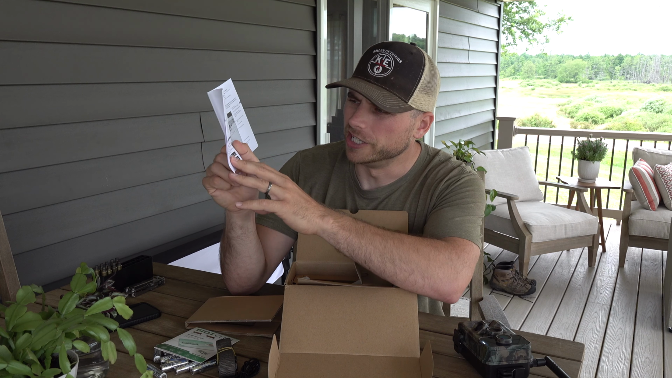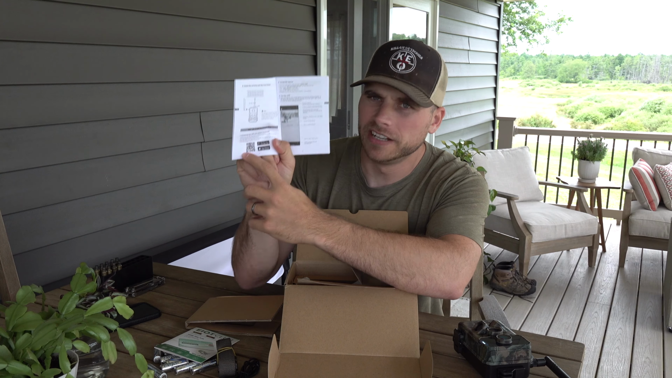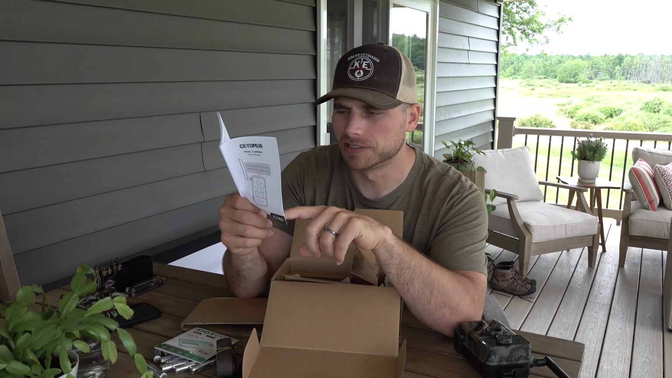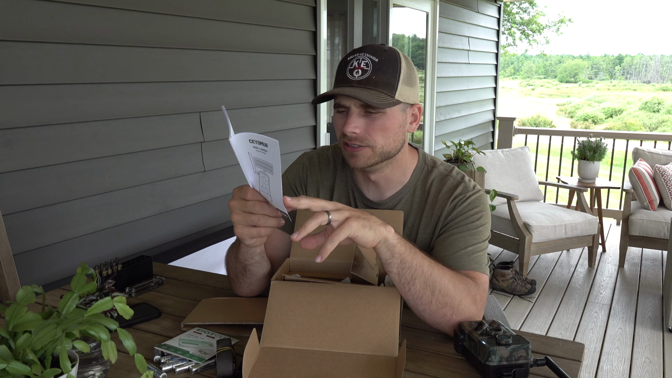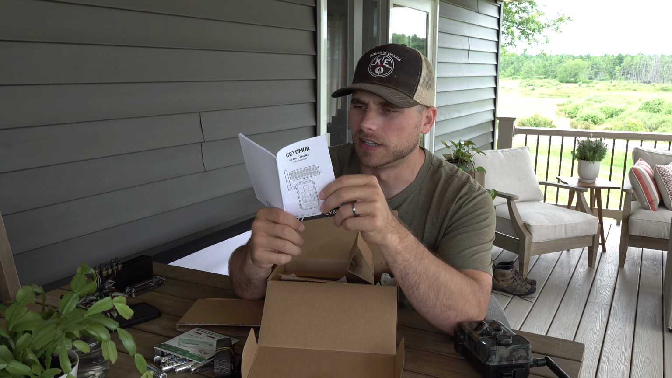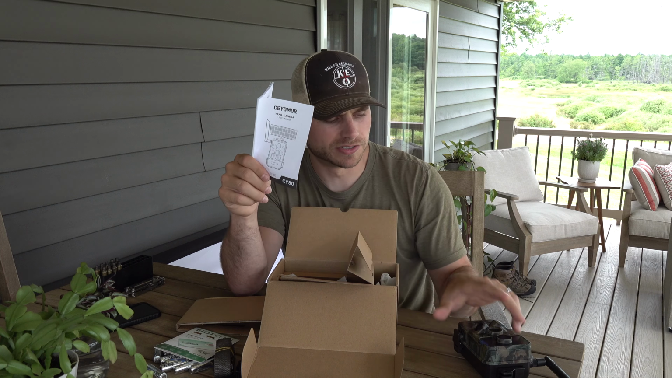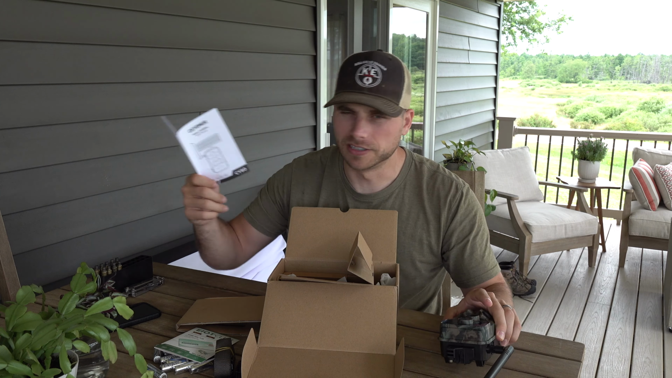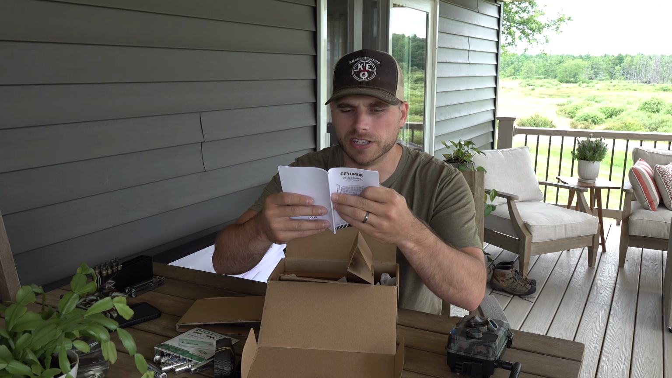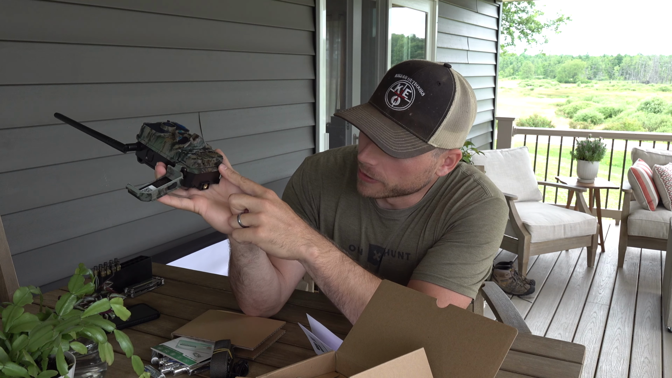So in the user's manual right here, you'll find the Ceyomur app that you can scan the barcode in here, and it'll obviously go right to the app itself, or you can look up the app. It's called Ucon, U-C-O-N. Add the app, and then you add the camera to the app. Super simple. I've already got the app downloaded, and I have some other trail cameras that run on the same app, so all I have to do is scan the barcode and add this camera to the app that's already existing.